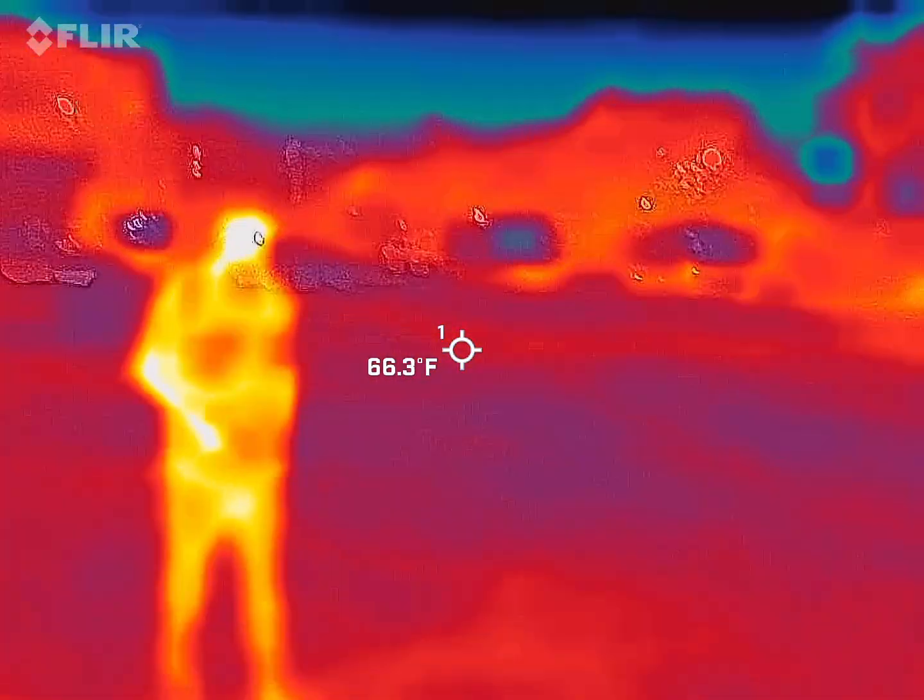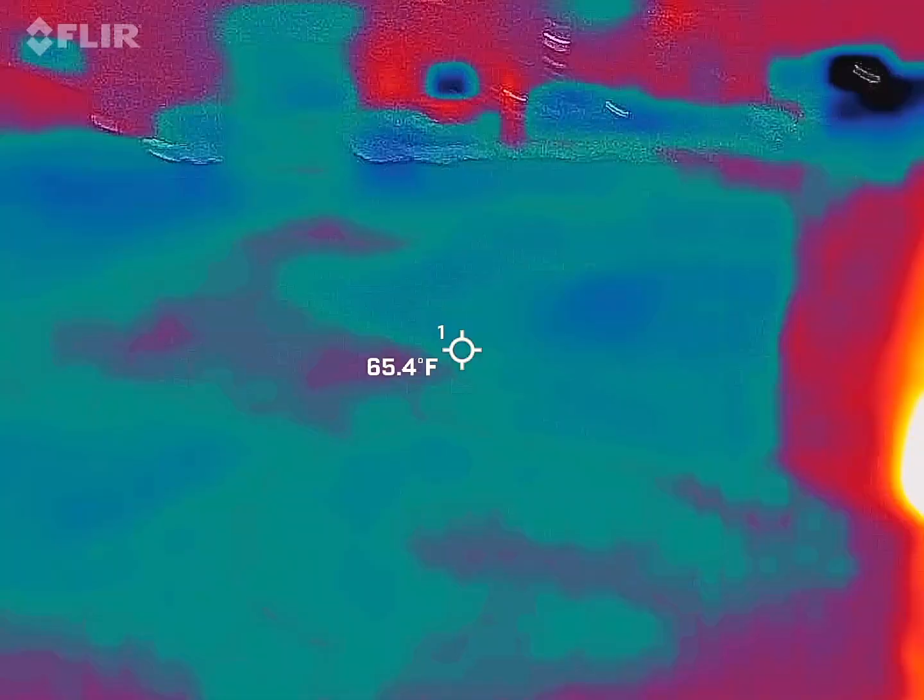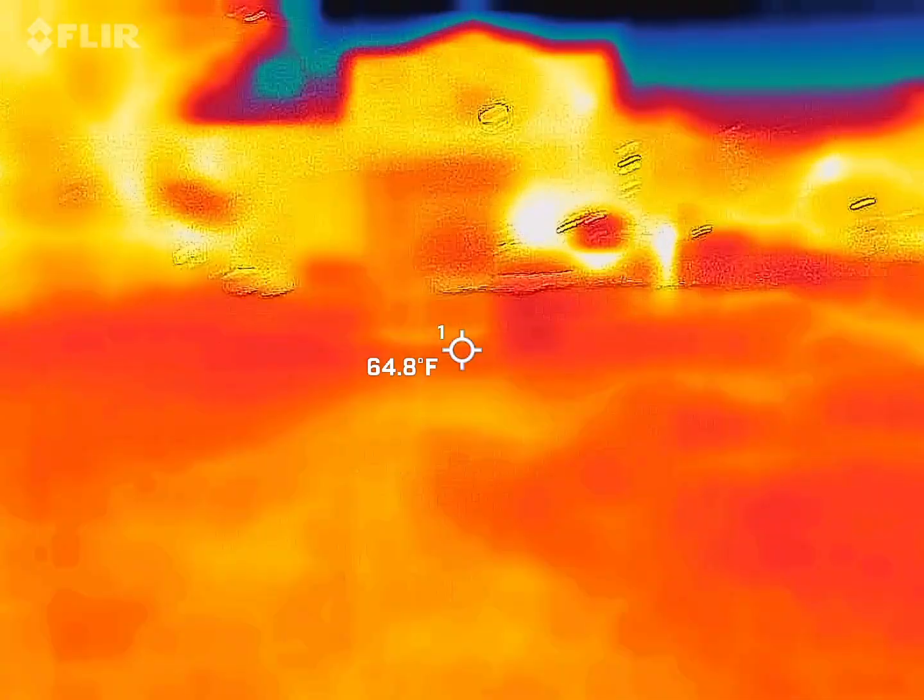These numbers are ridiculously low. We've only had one little tiny spike. Yeah, I'm not getting anything yet.